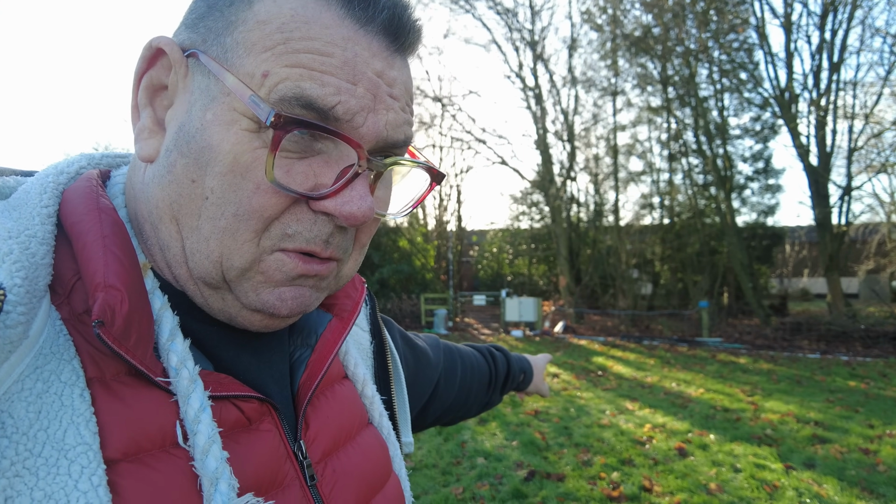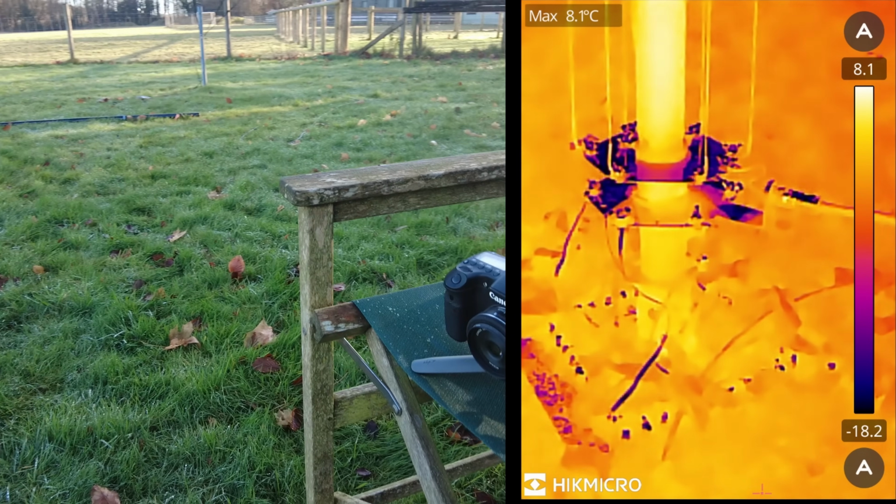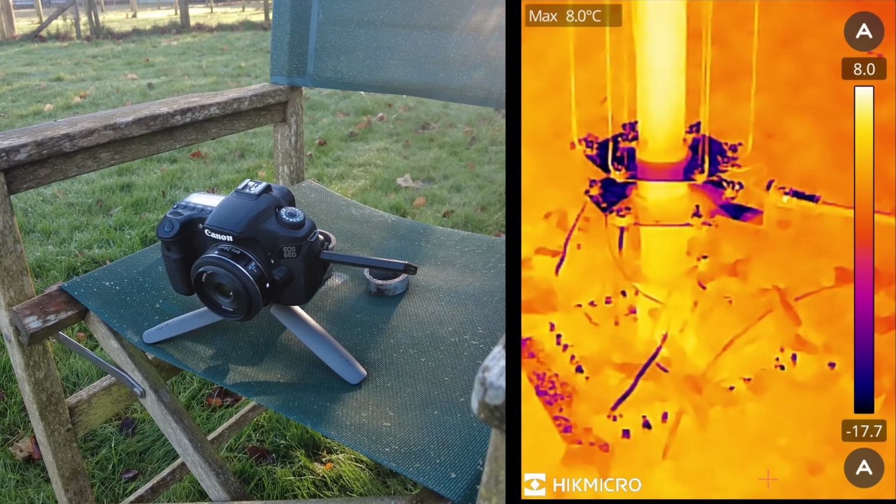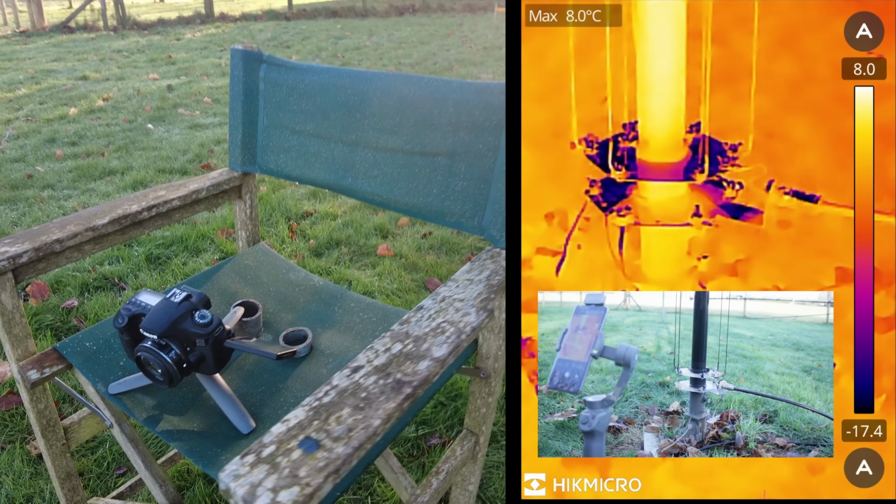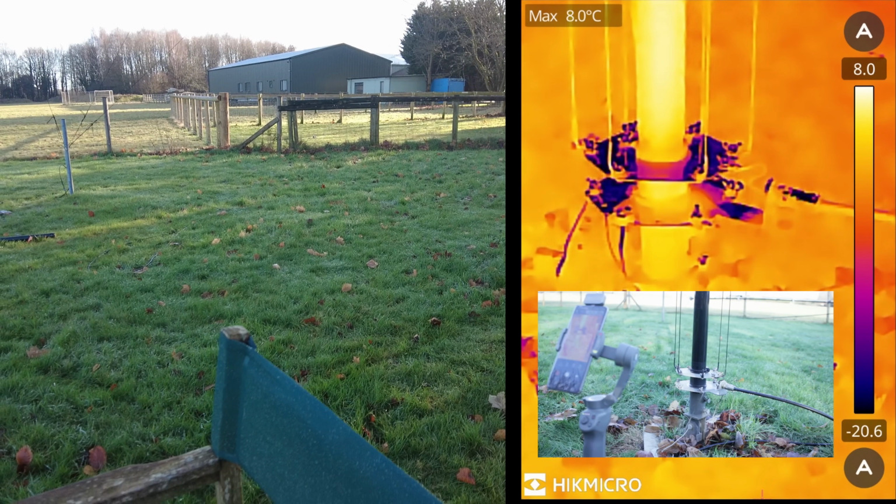I'd like to put a camera on the outbox where the coax comes to feed the whole field. So let's set the cameras up, run inside, and we'll play. So we've got that on there, and I've got my old 60D as well, because the GoPro's run out of juice and I don't know where the batteries are. I'm ready to go.